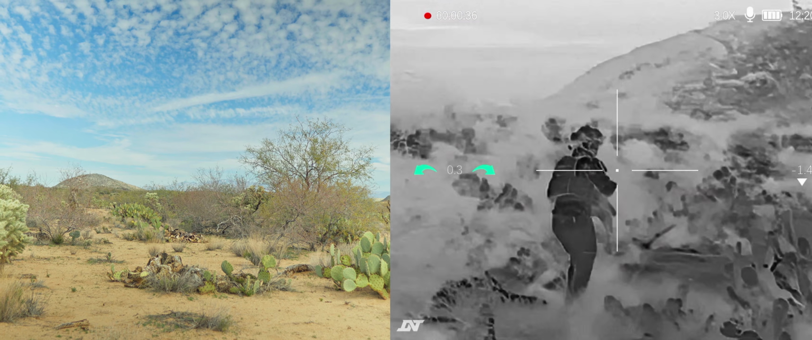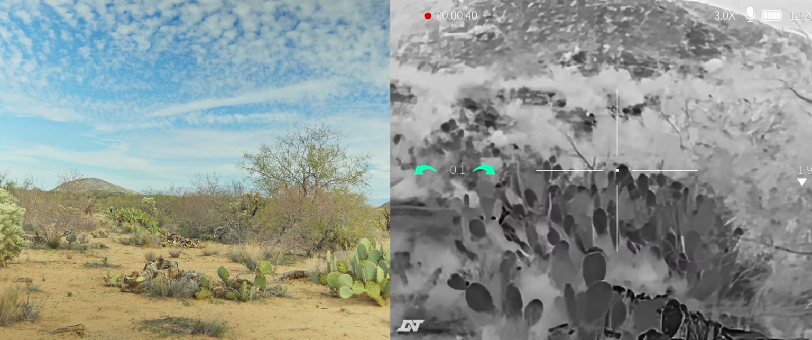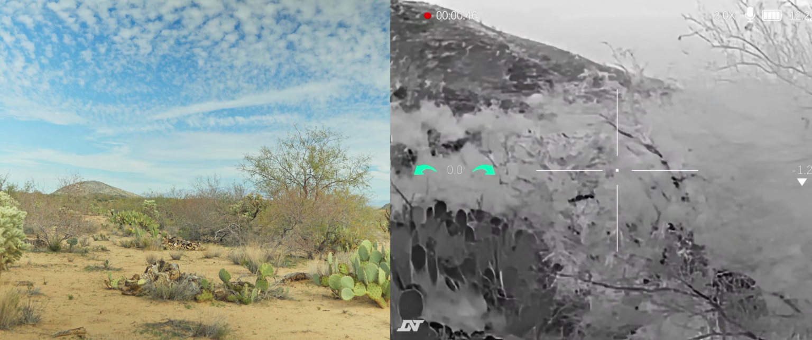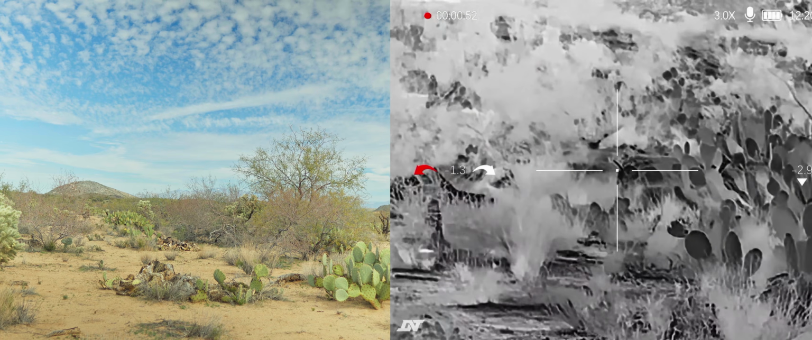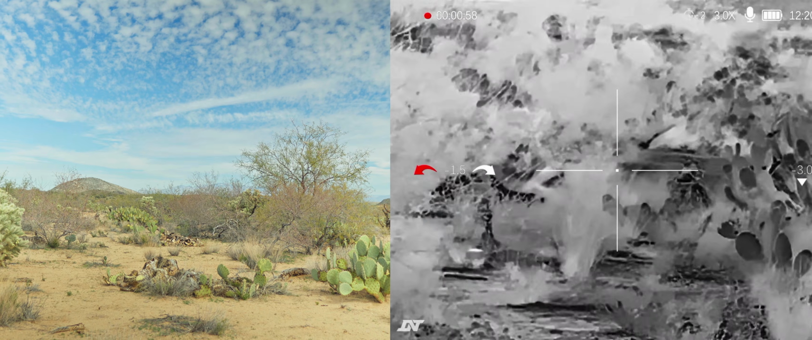But I'm just moving around, and as you can see, the contrast of my body is pretty significant. And obviously when I go behind solid vegetation, then of course there's no cheating physics, right? You're not gonna see me anymore. But as soon as I start moving, then it becomes pretty obvious where I am. You're gonna see I disappear for a second. That's a ditch that I'm trying to cross, so don't worry about that.